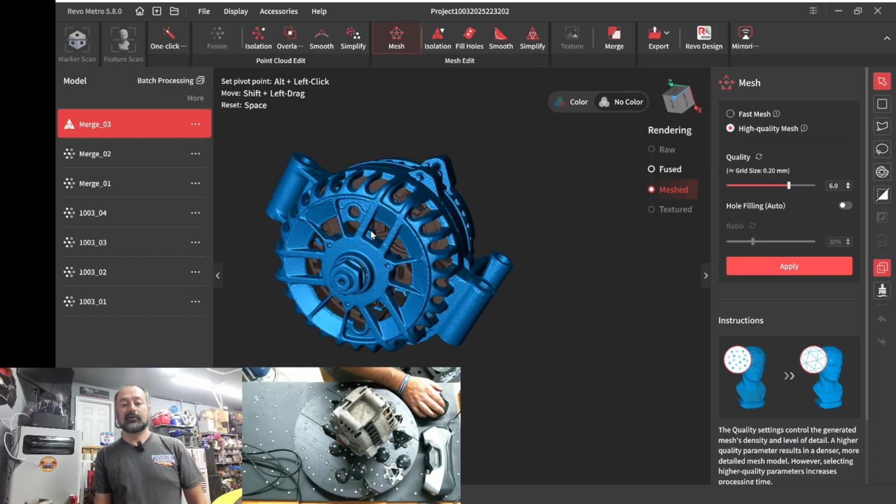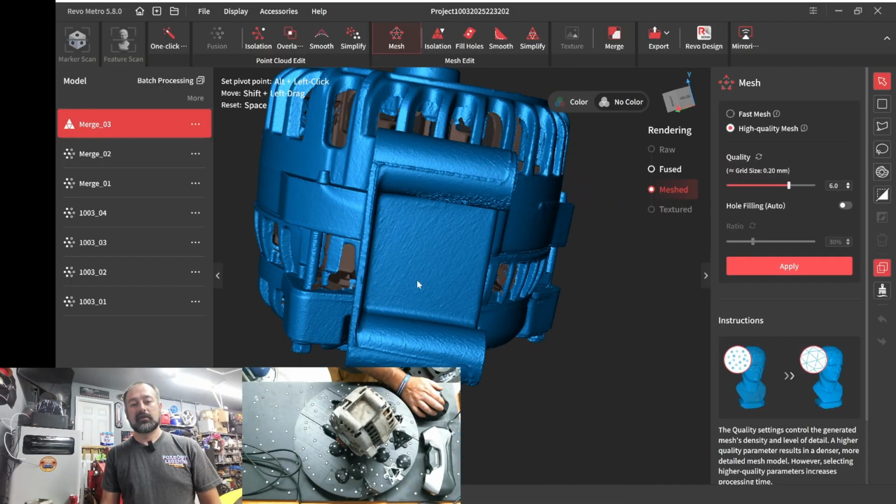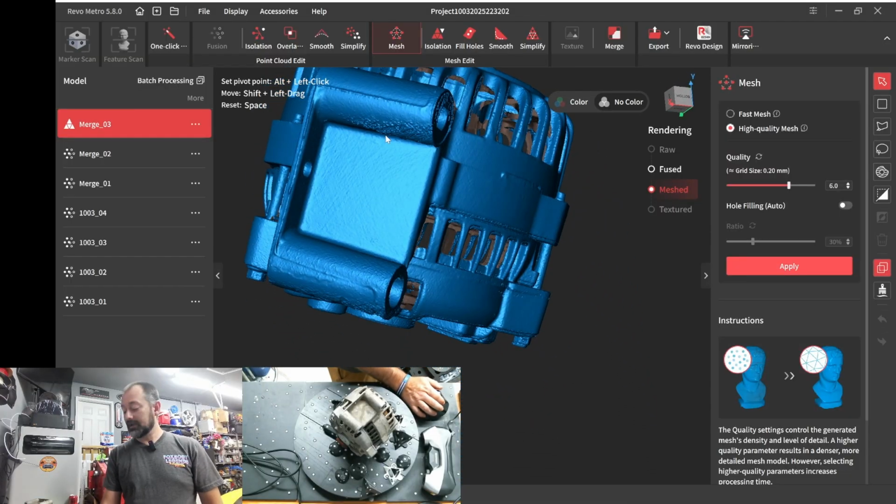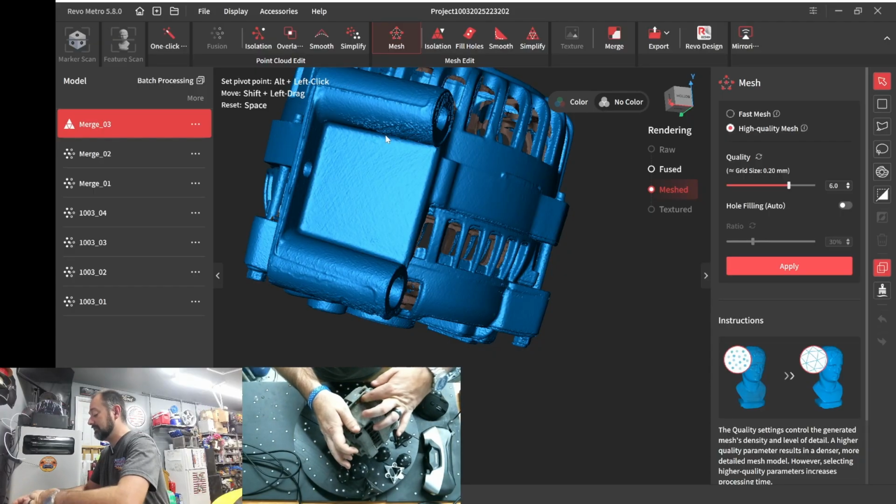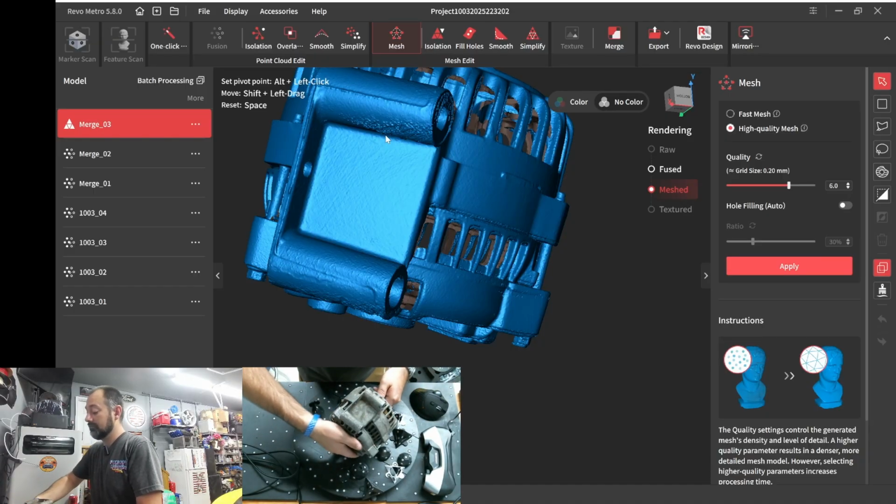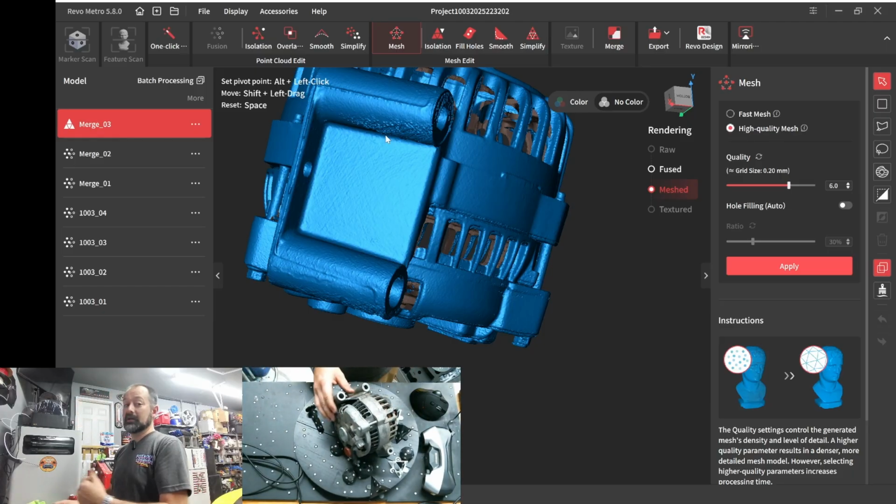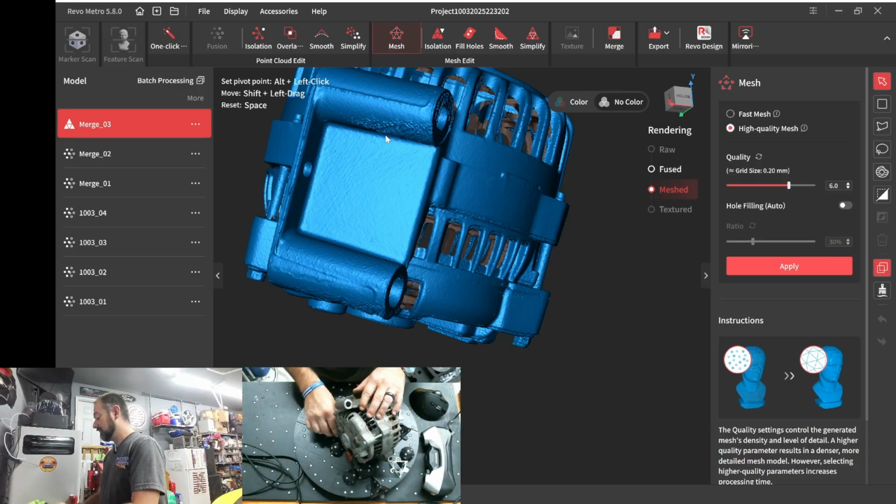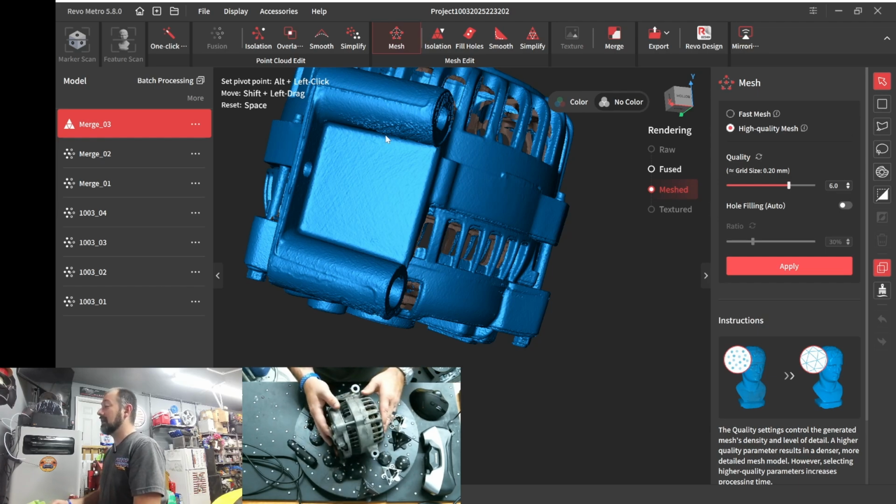Alright, well, here's our finished mesh. Keep in mind, I did not clean this at all. This has probably got 60,000 or like 200,000 miles, if we're honest. But this was used. This is not the one that came off of my car. This is one I got for a spare to rebuild, because the factory ones die a lot.